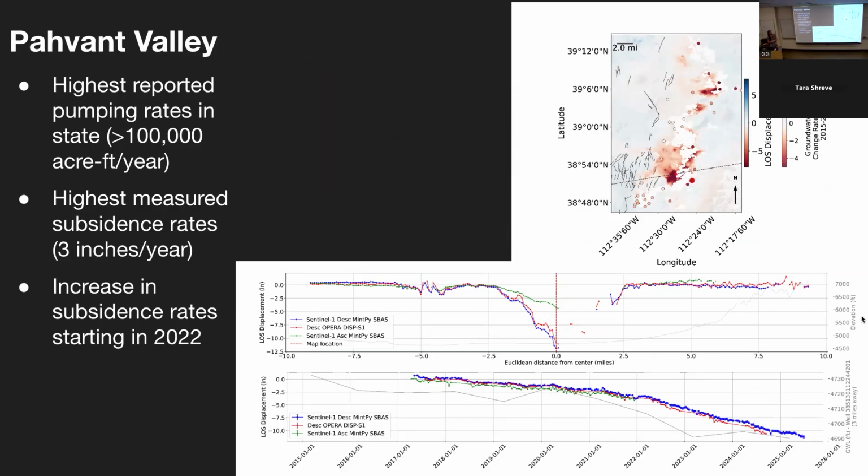This is also one of the locations in the state with the highest rates of displacement. And we can see more than 3 inches of displacement per year, especially in the southern portion of Pavant Valley, where we also see an increase in those displacement rates.